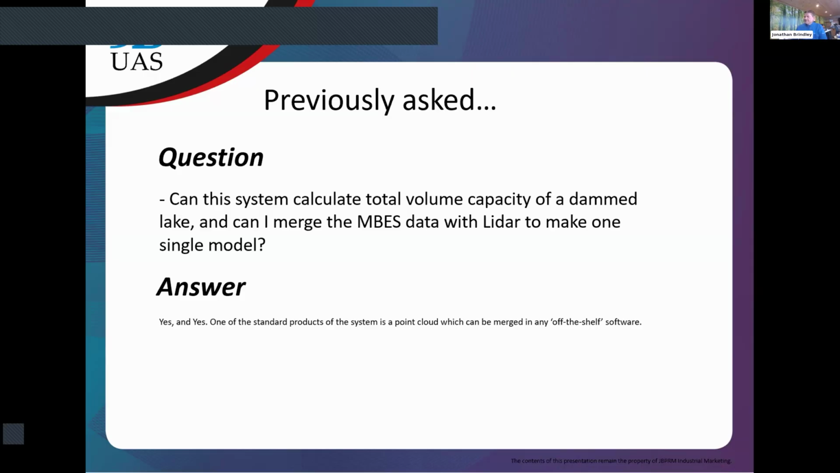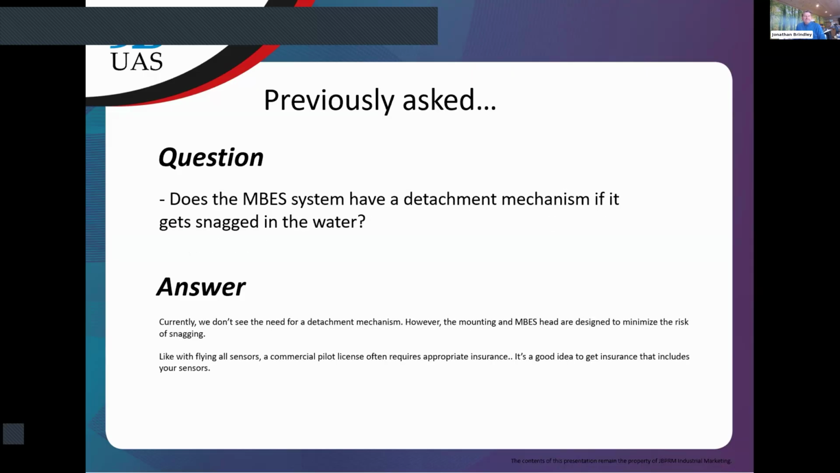Okay, excellent. And this is the last question. Does the MBES system have a detachment mechanism if it gets snagged in water? The answer is no, because of any detachment mechanism, such a safety mechanism like a parachute. Civilian aviation doesn't use parachutes for pilots, right? And it is not a good idea to just drop the multi-beam system into the water. Actually, most probably you will never find it again.